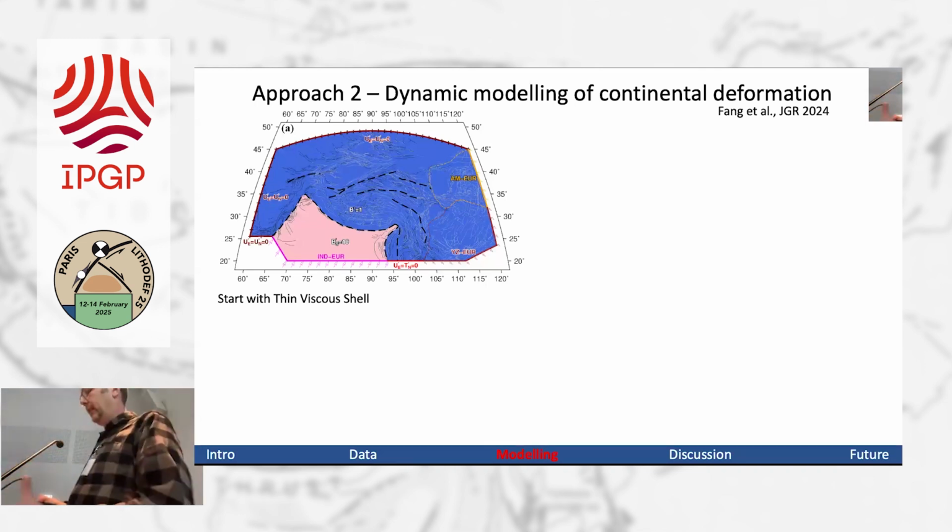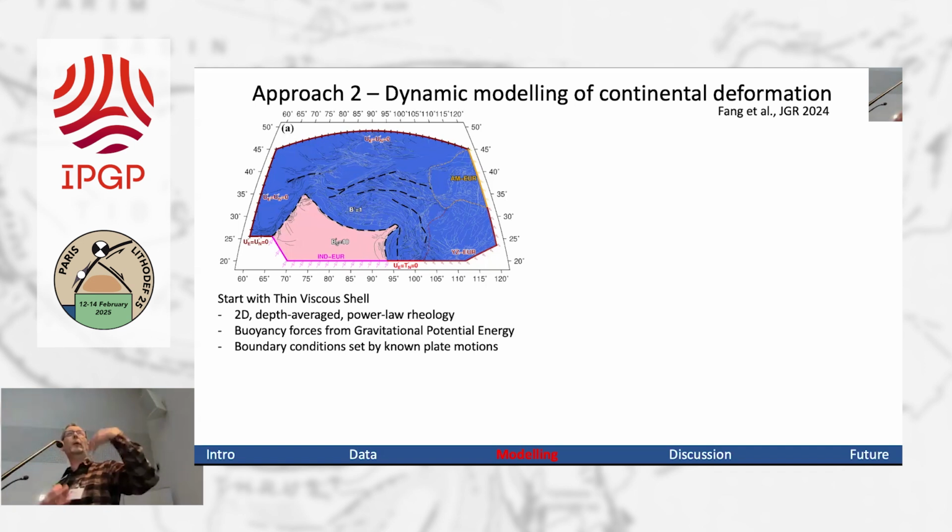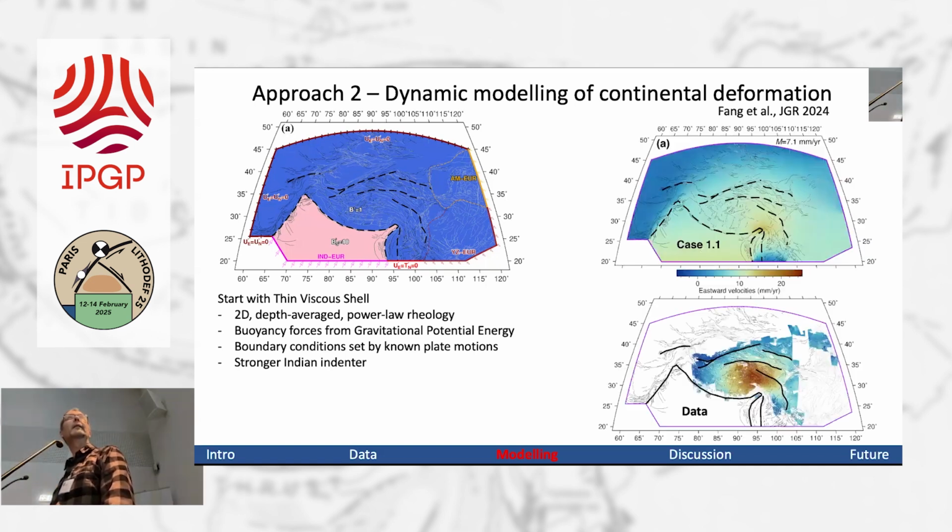So we've got this idea that there is this bimodal behavior. Can we try and explain that with a dynamic model? Being Oxford educated, we've gone back to those viscous models, starting with a thin viscous sheet approach. Here we've got a 2D depth averaged, power law viscous rheology. There are buoyancy forces that arise from gravitational potential energy, so the topography is built into this, and those are important. The boundary conditions in this case, I'm not worried about where they're coming from. We've basically set those, in most cases, based on the known plate motions, and we have a relatively strong Indian indenter.